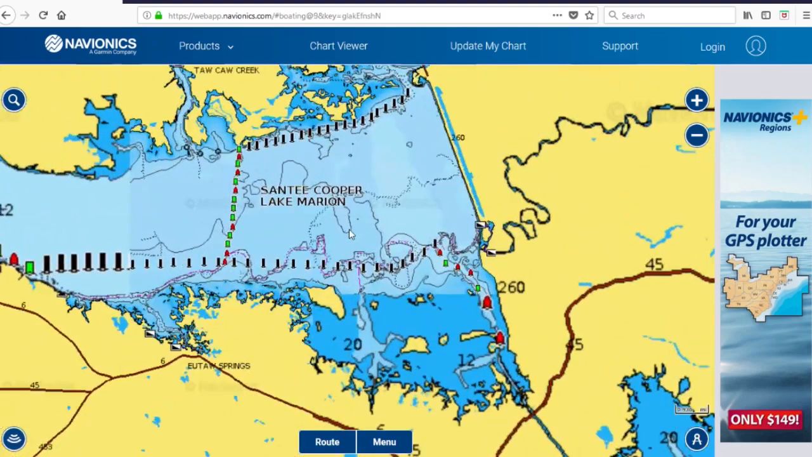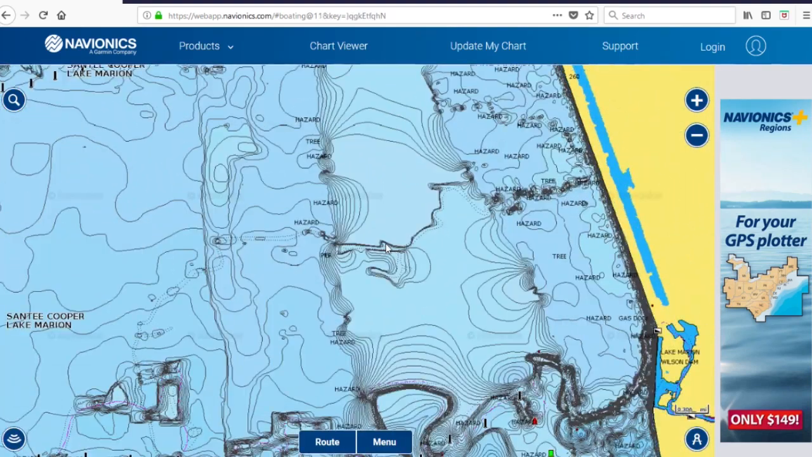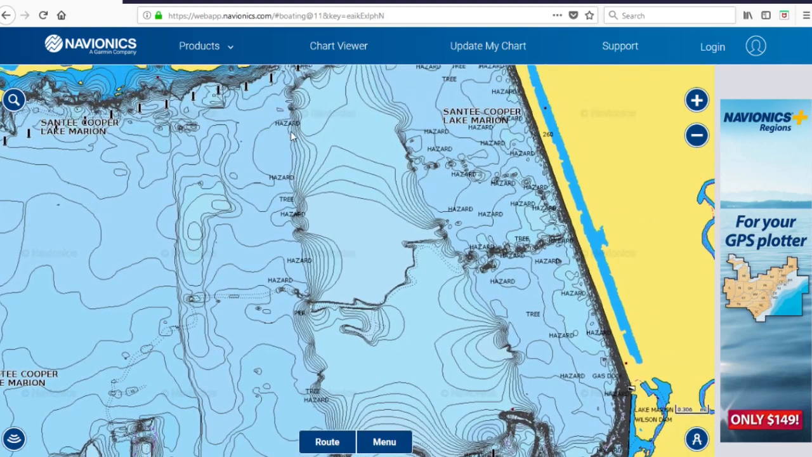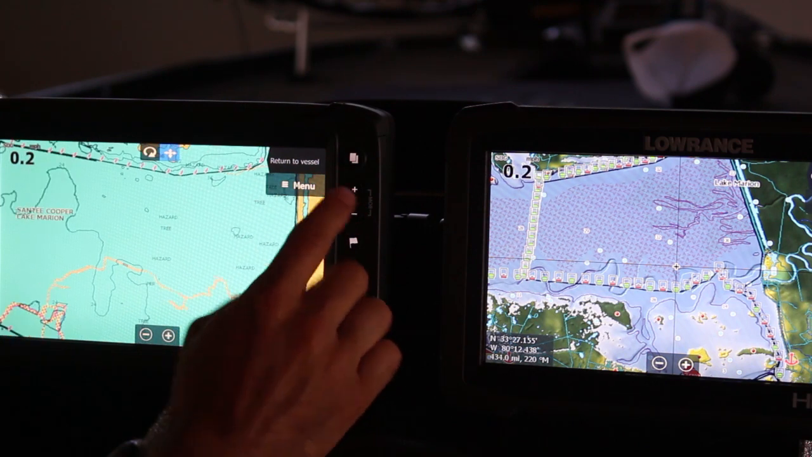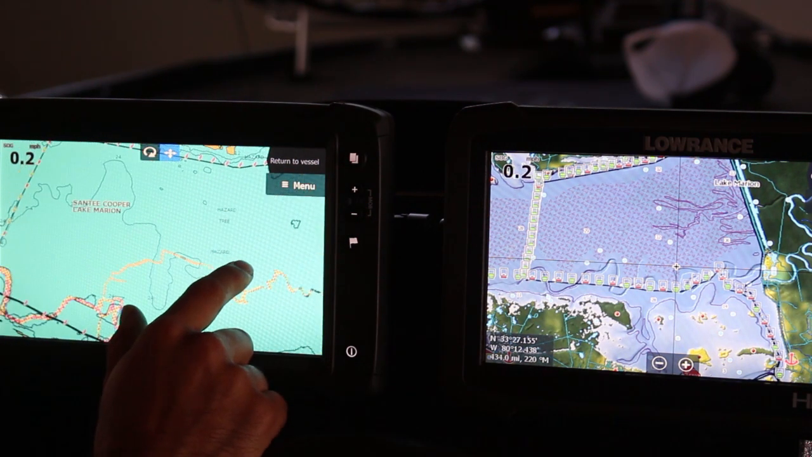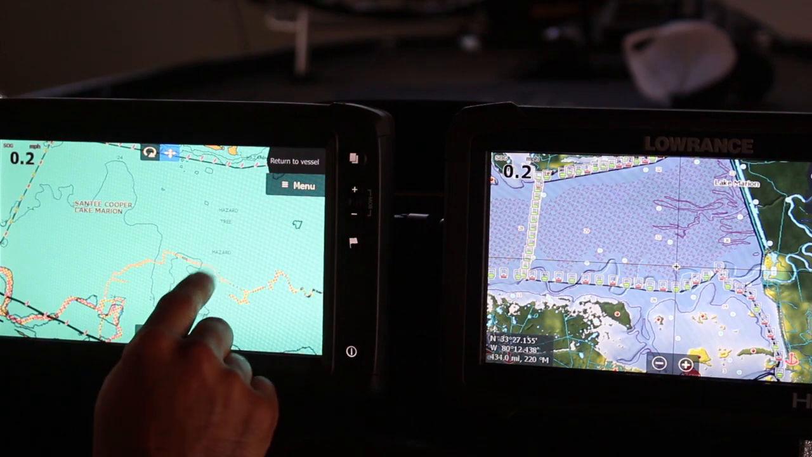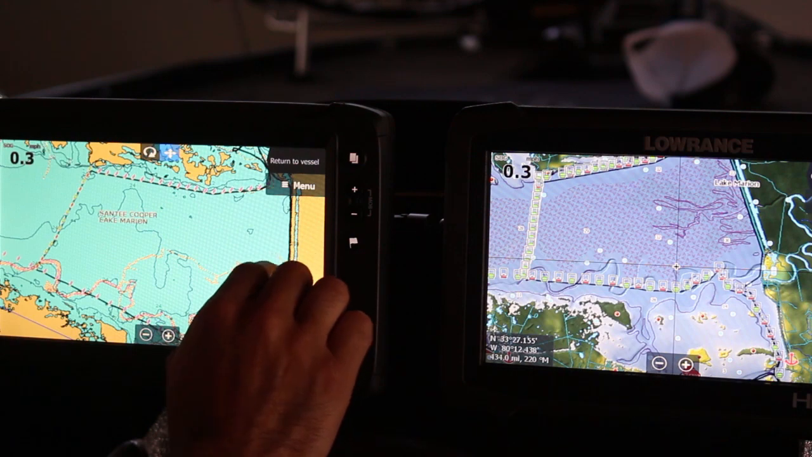If you drill down into this side, what you'll see is it says tree, hazard, hazard, but it really doesn't tell you that the whole entire area is truly a hazard area, and that you do not want to be running out in this area at full speed, because you could seriously damage your prop, your lower end unit, and your motor, and pretty much ruin your entire fishing trip.